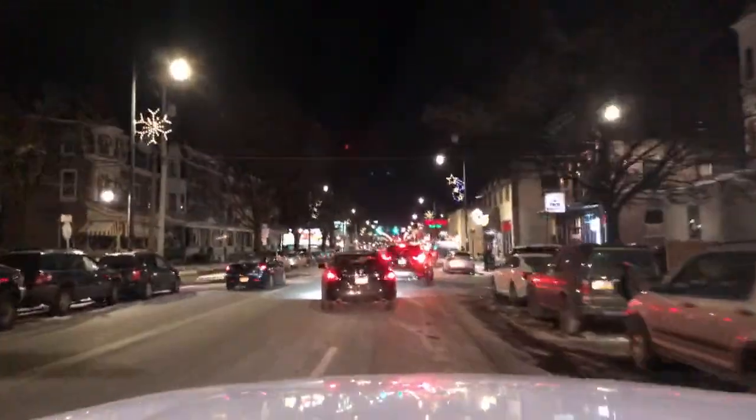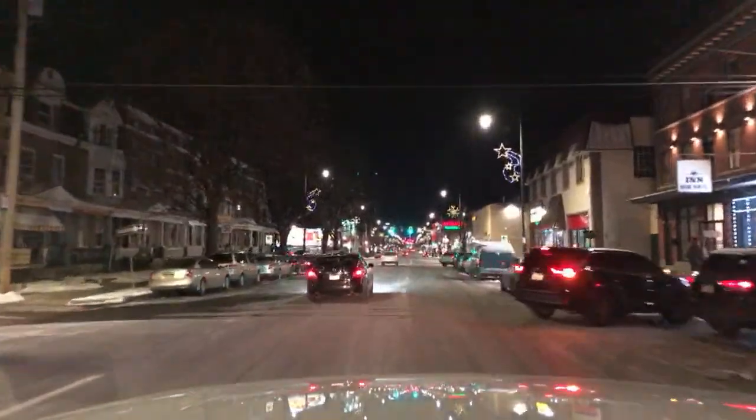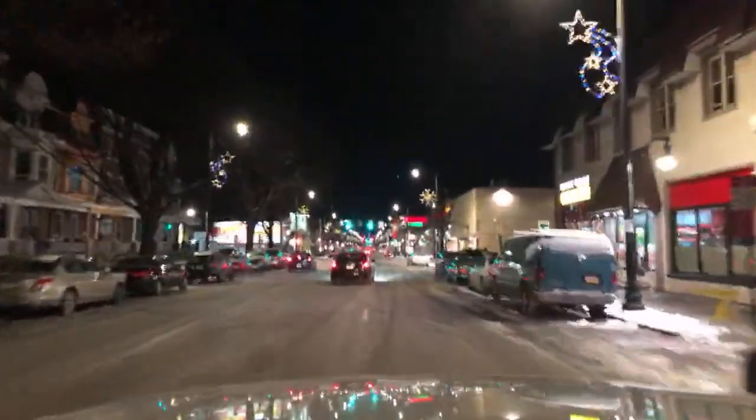So some of these side streets must be bad. I don't know. We'll see. Not that we're going to go down any of them. We'll stay on the main roads like this.